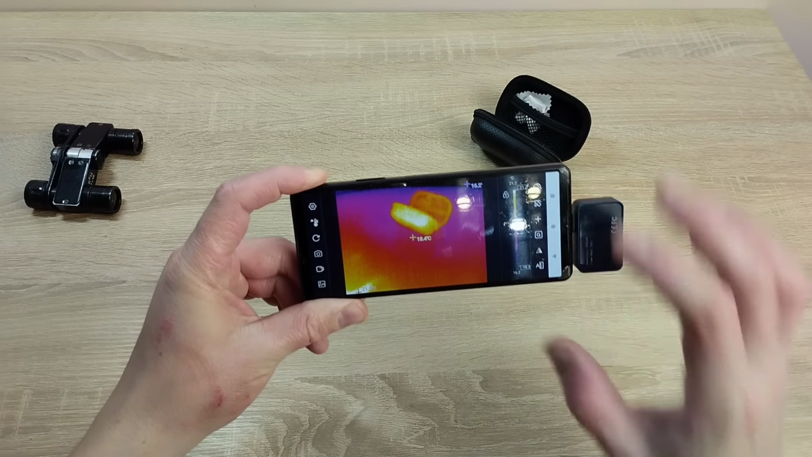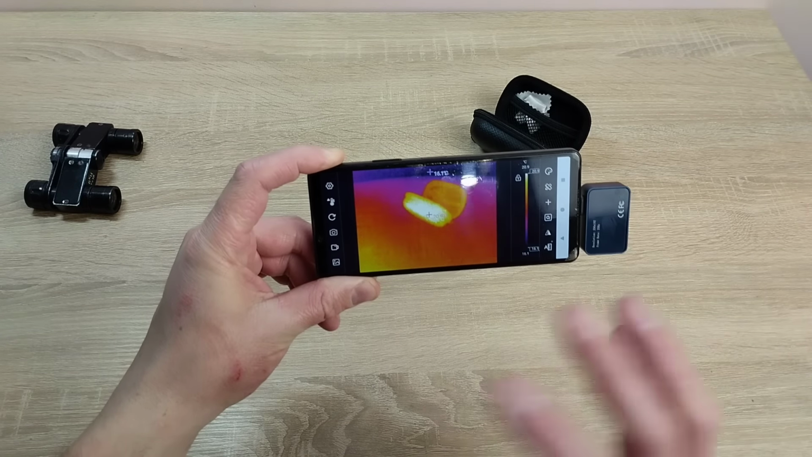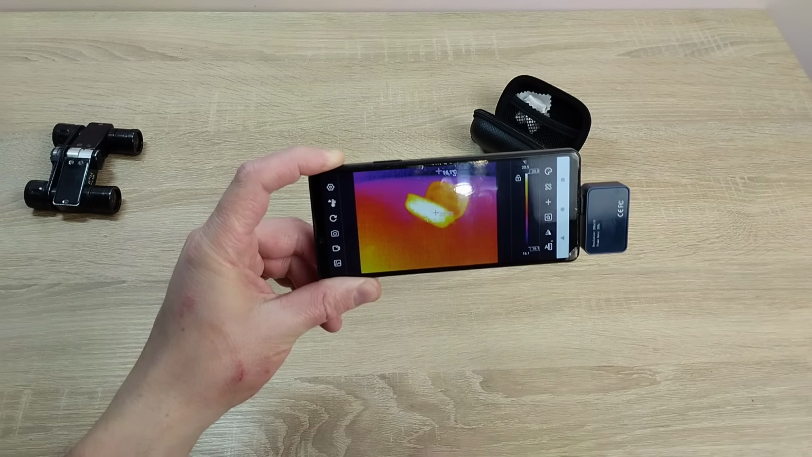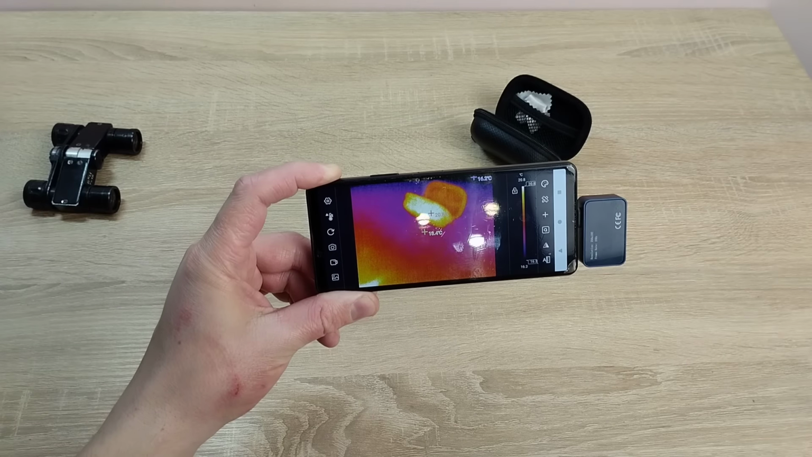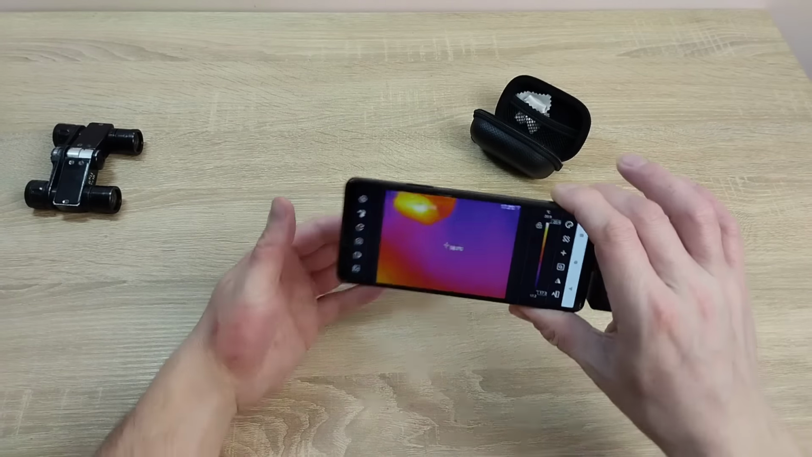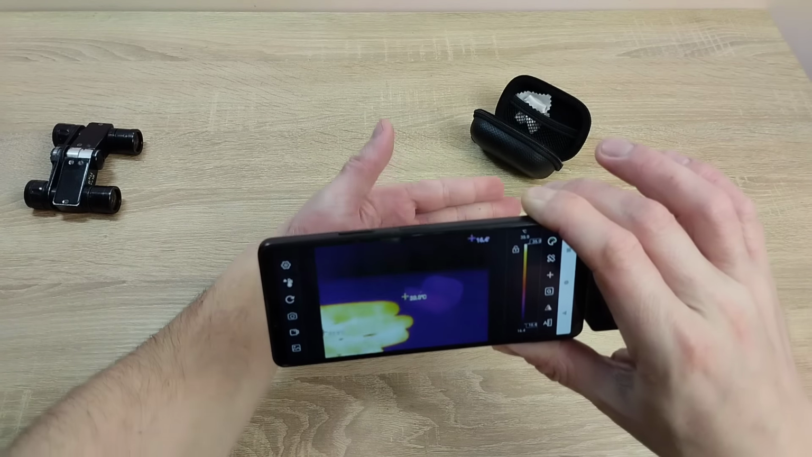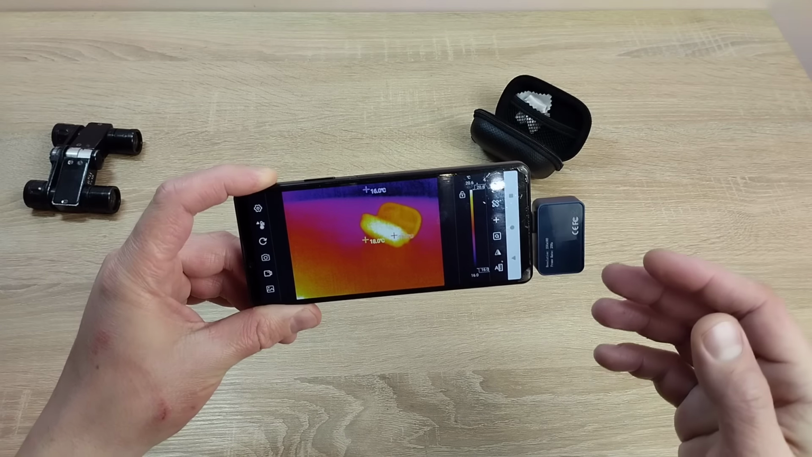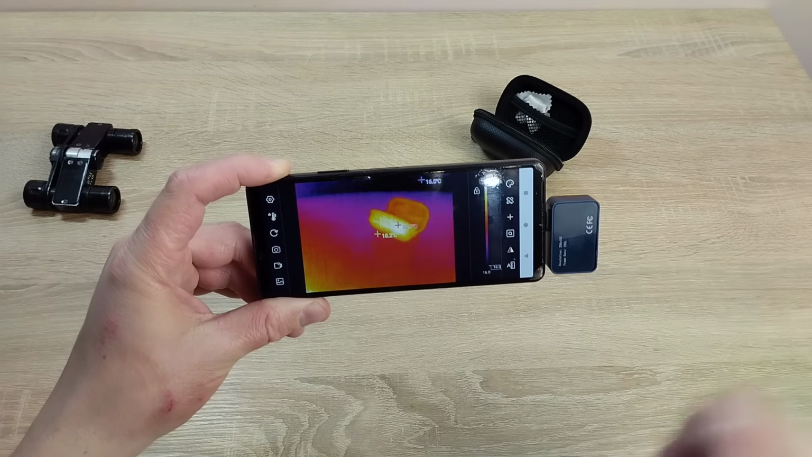There are different settings here, but I won't go through them much since they're pretty secondary, and the default setting suits me perfectly. Now, I'm going to perform several different short recordings of various everyday objects, just so that you can see exactly what this impressive little gadget is truly capable of doing.